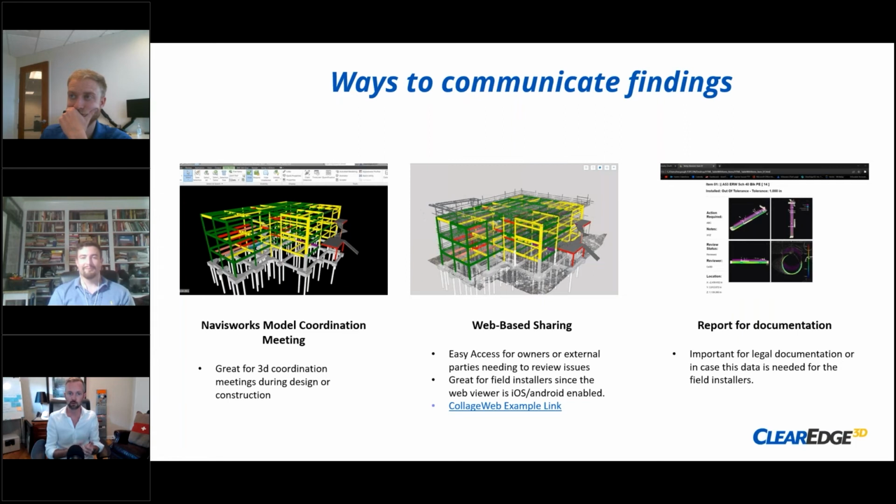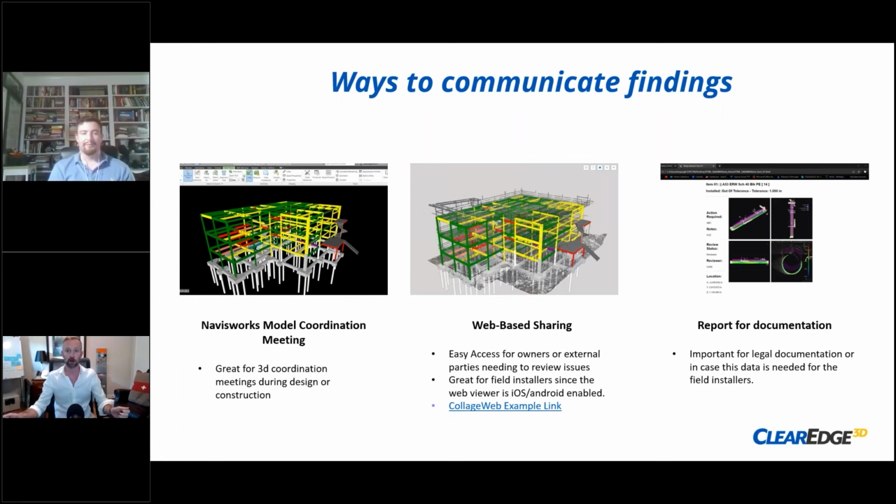You can do a coordination session and work inside of Navisworks and share your screen, and everybody can see it and be familiar with this authoring software. And whatever issues you find, you can also export that data out as a point cloud, specifically the things that are wrong, to the authoring software, whether it's Revit or CAD, right? It's coming out as an RCP.